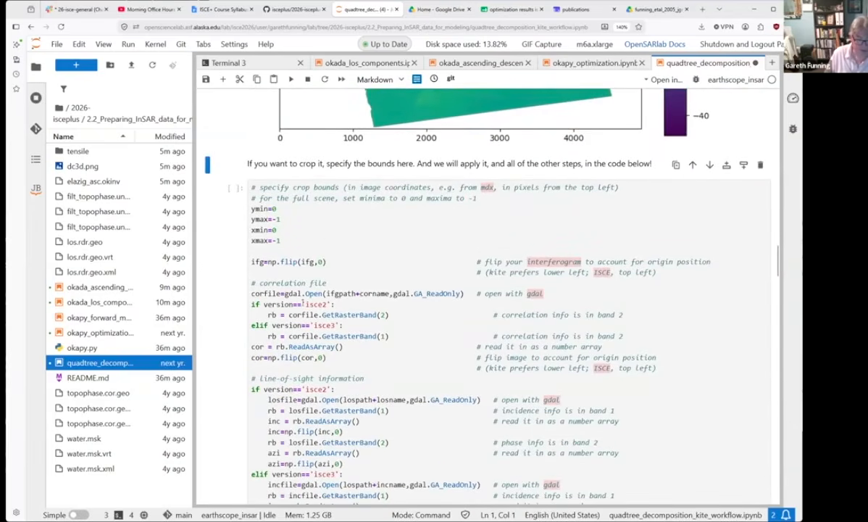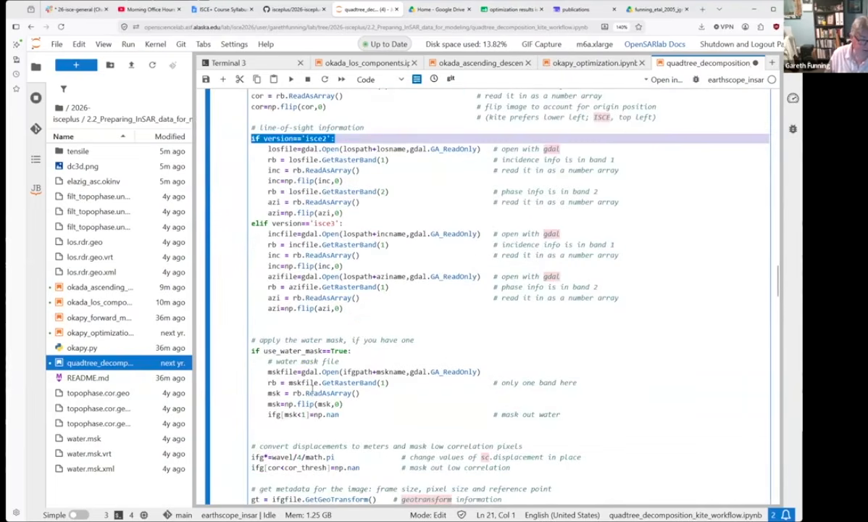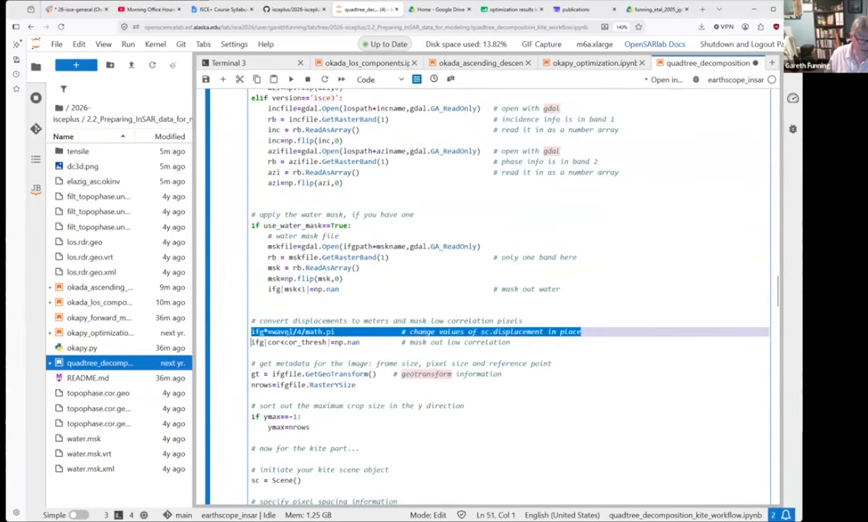We load in some other information. We load in the correlation file. We load in the line of sight information. We load in the mask. And here we'll convert the interferogram from phase to displacement. So we'll take the wavelength, multiply by the wavelength and divide by 4pi.